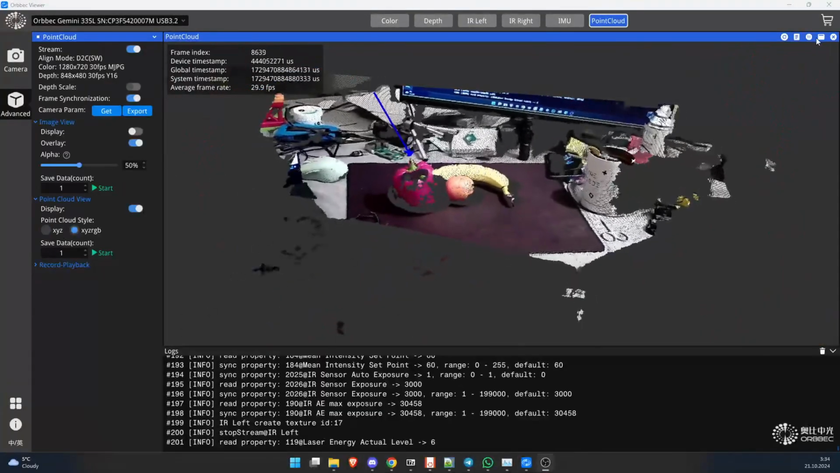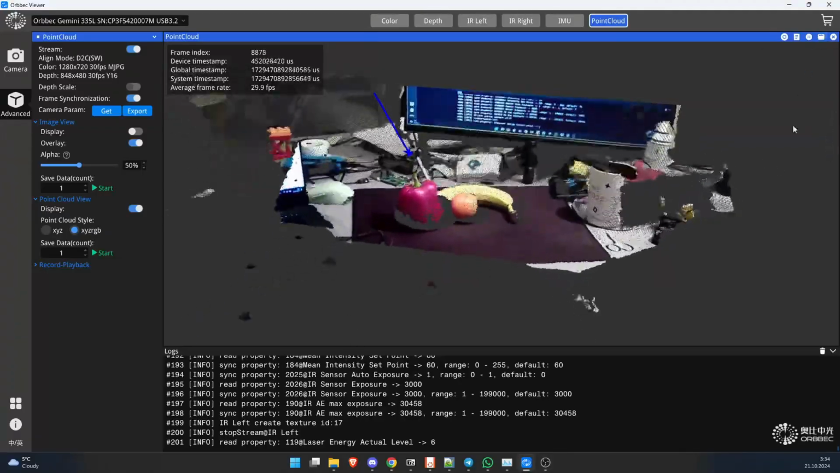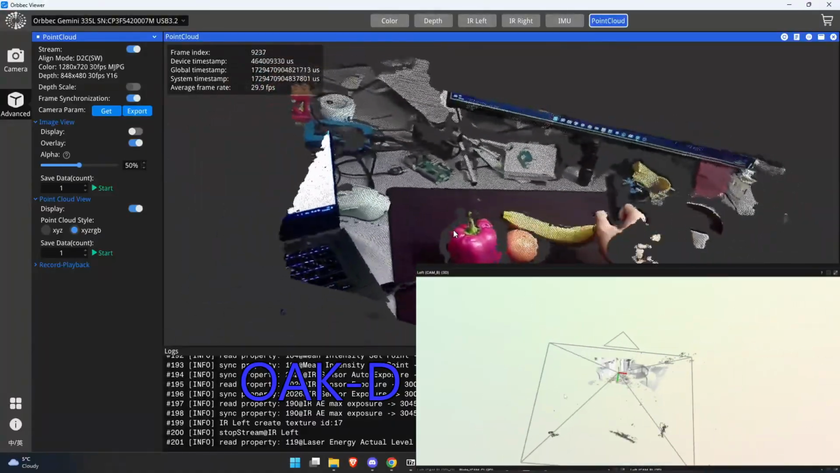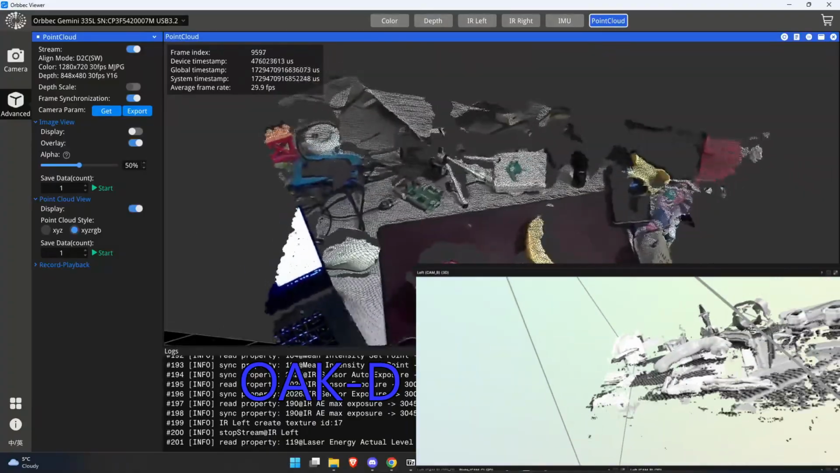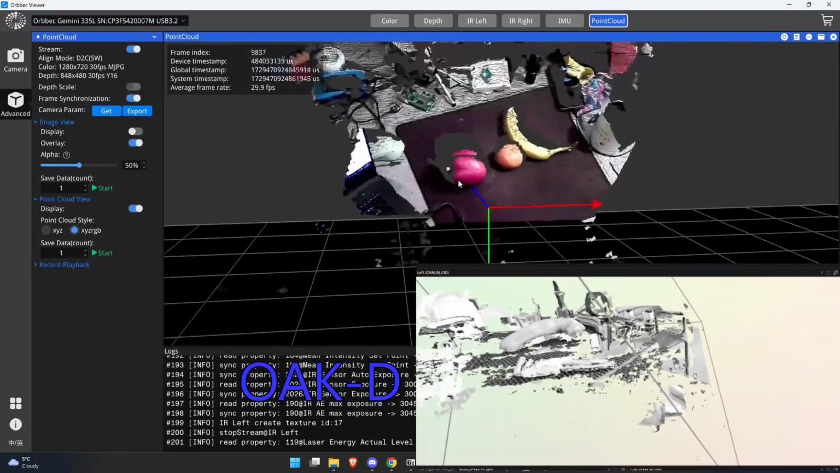And here are a few examples with rounded edges, and as you can see they are pretty stable. Maybe not super stable in the background, but of course that's because of the lack of visibility there, as just one camera can't look behind the object.